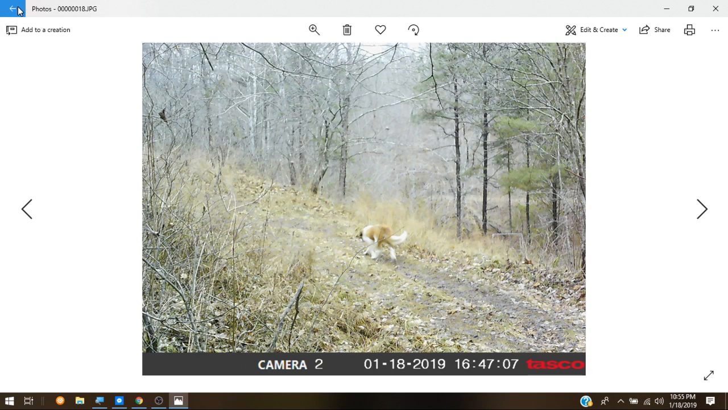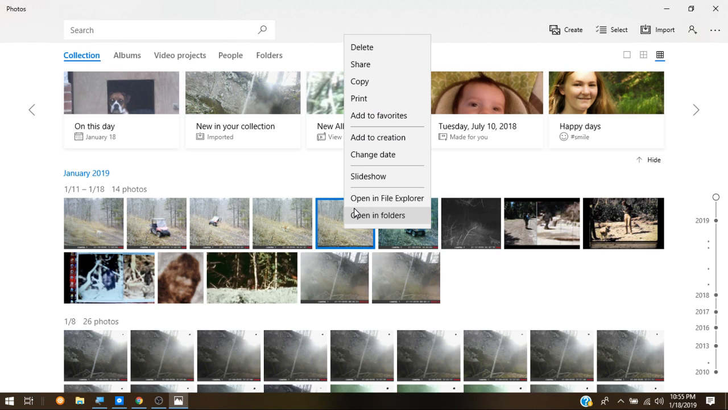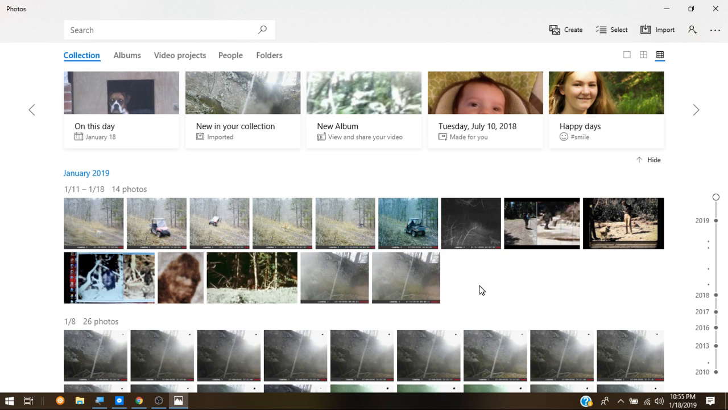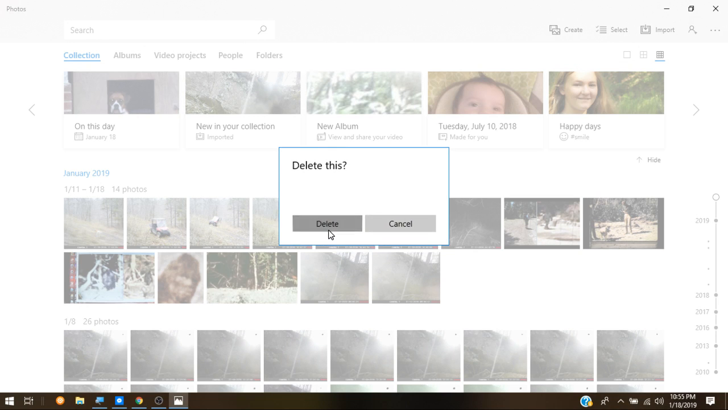Check this out. Close it again. Okay. You get them side by side. These shots anyway.